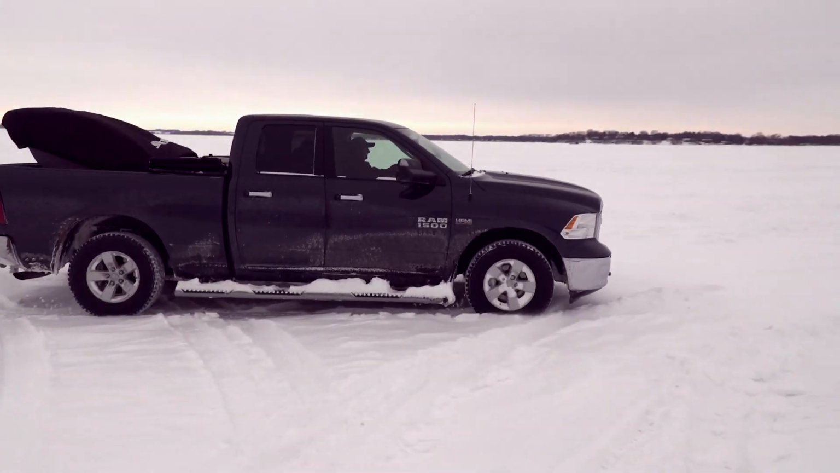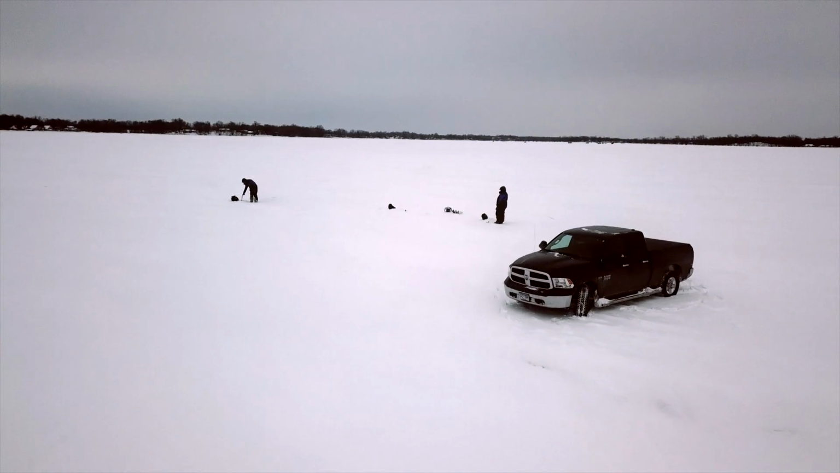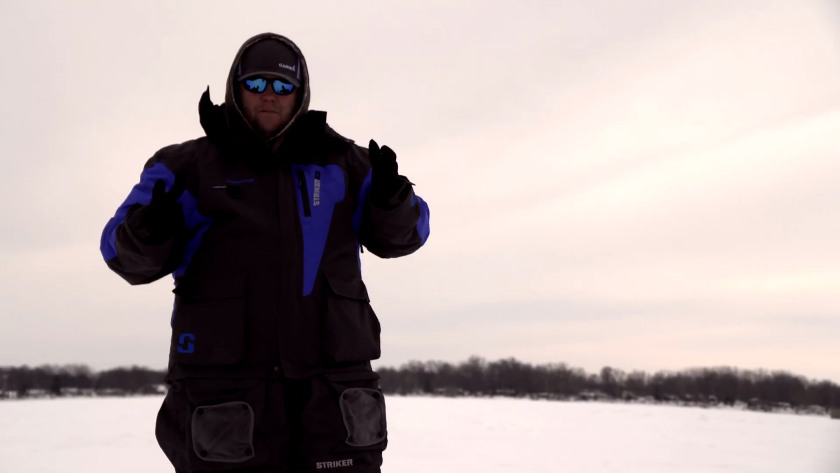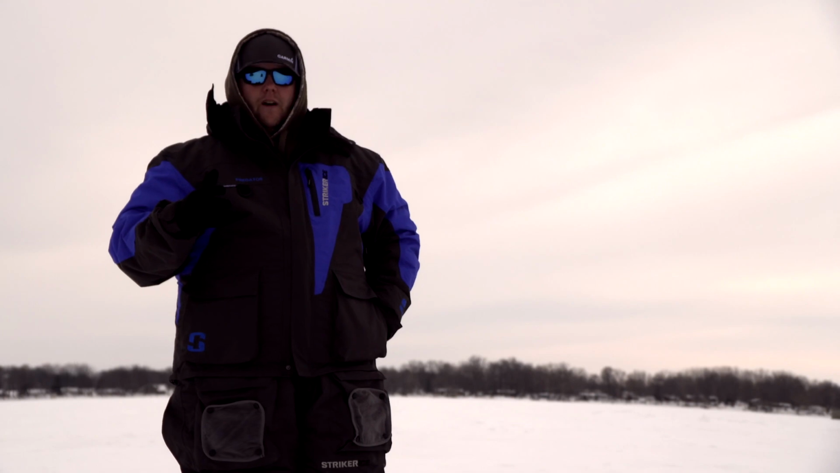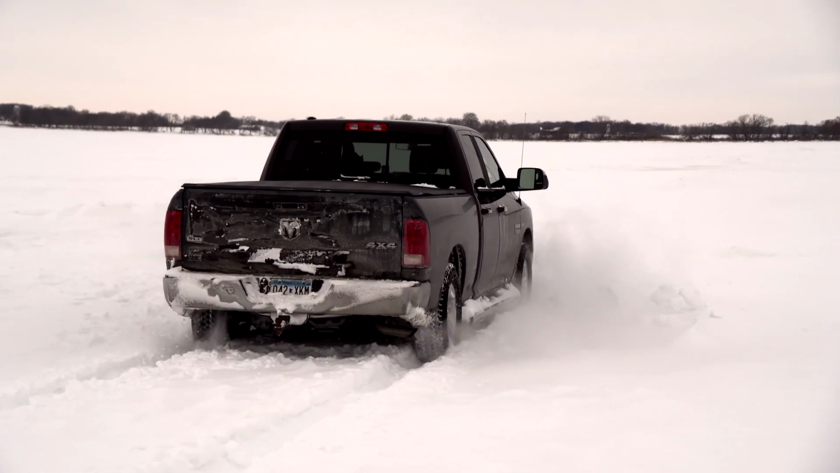So today we've taken a little bit different of an approach. We've kind of left the hard houses back in the bay where we were catching a lot of those panfish, and we want to target and go after some big slab crappies today. And we knew they were out on the main lake. The snow is really deep out here, so it's been kind of hard getting out here. We were stuck a few times, but we know the big fish are out here, so it'll definitely pay off.